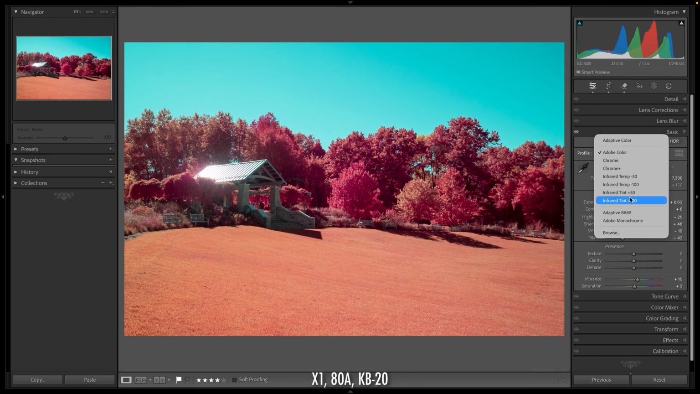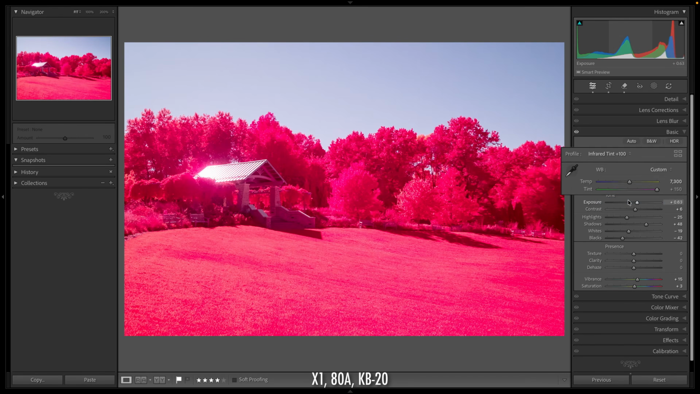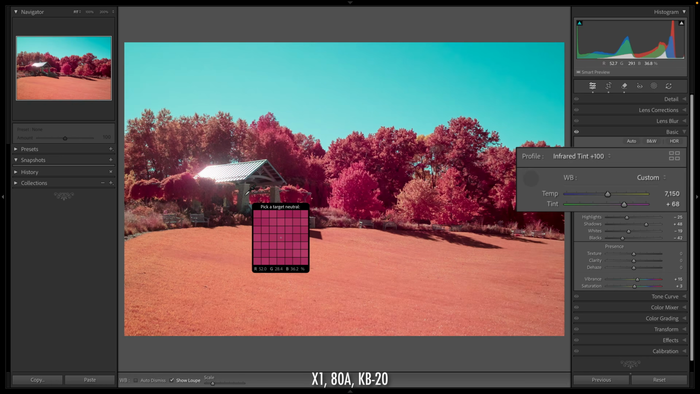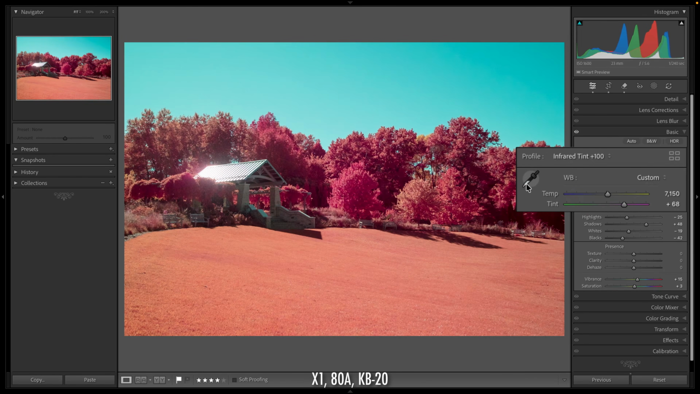So I've created one, the tint plus 50 and the tint plus 100. I'll grab the tint plus 100 in this case, and I'll grab my white balance picker again, and we'll click on the granite. And now we can see that we have a color balance that is both good visually. I've eliminated entirely that green cast from the image, but I can confirm that by looking at the sliders and see that both of these are contained within the middle.